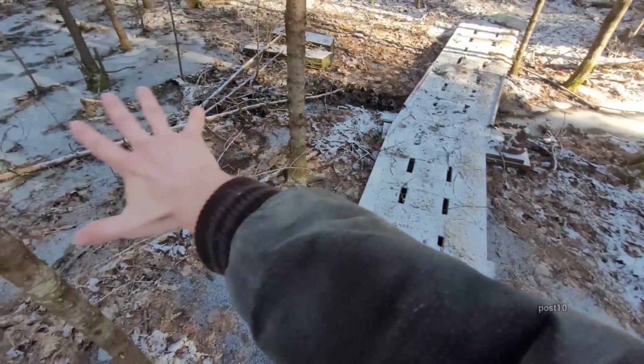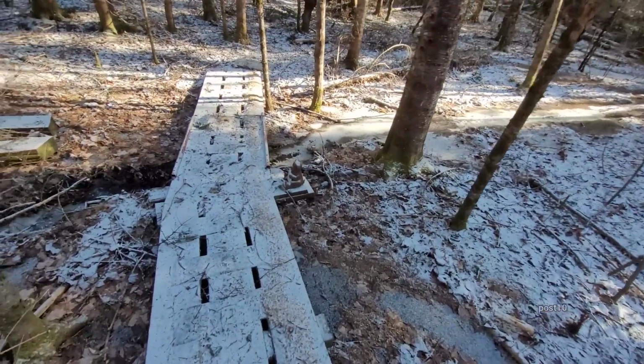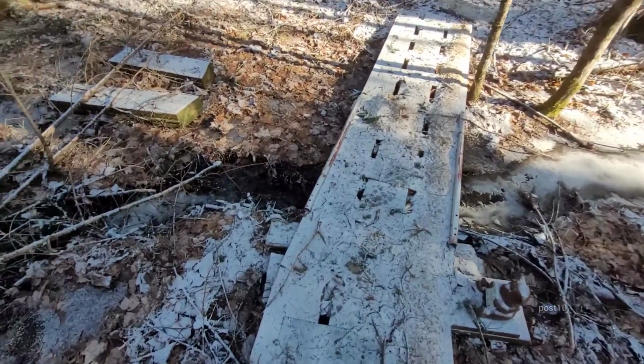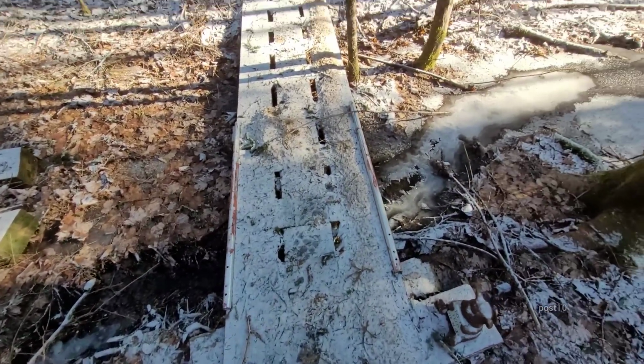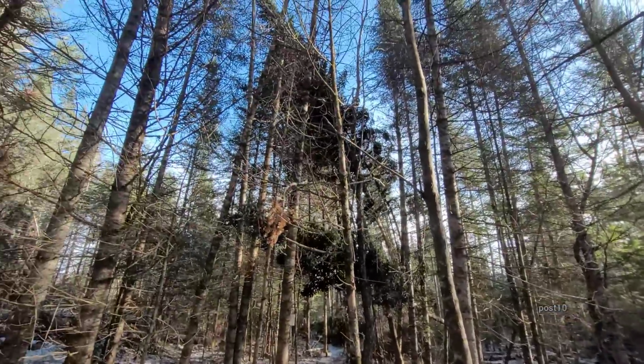This, you can tell, absolutely flooded. Look at the debris evidence. So much water was going through here. Water table's still really high when it's trickling like this. The forest is an absolute mess. Look at all these trees overhead.